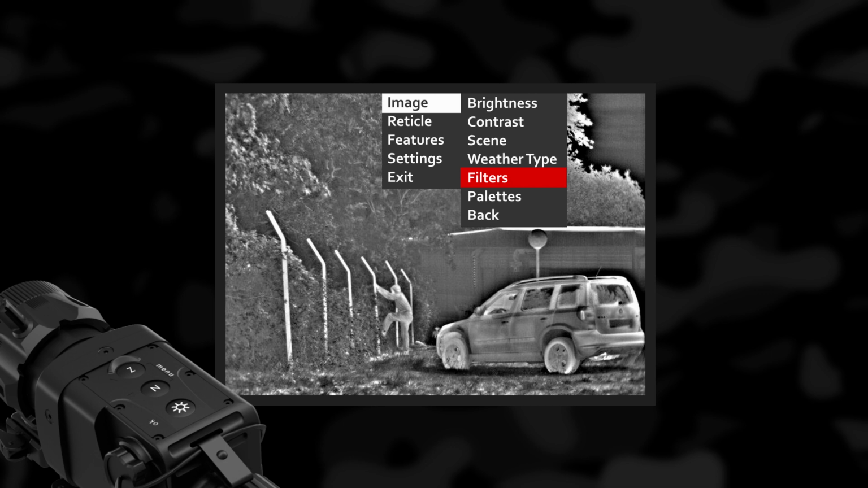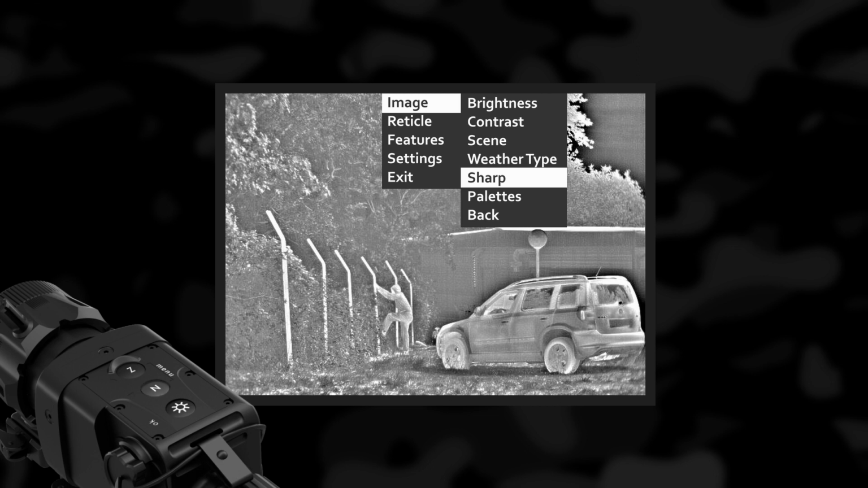Filters. This type of filter affects the edges of the object. You may choose between 3 filters: smooth, normal, and sharp. The smooth filter is suitable for reducing image noise. Objects have slightly blurred contours. The normal image filter is your standard mode of observation. The sharp image filter gives objects sharper contours for maximum detail performance at long distances.